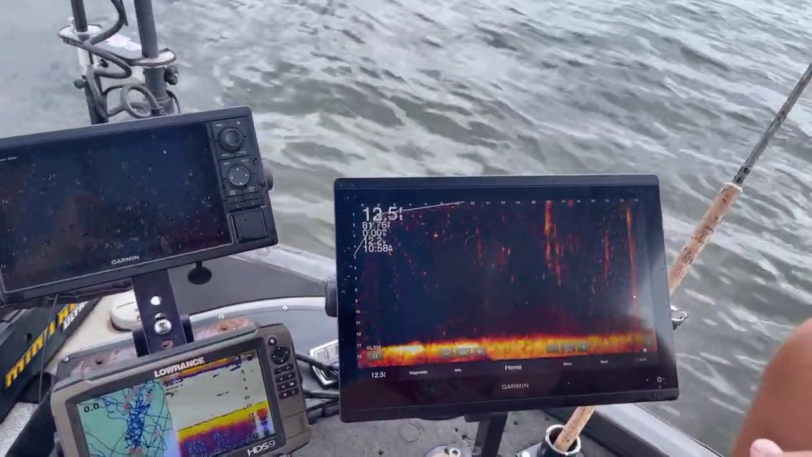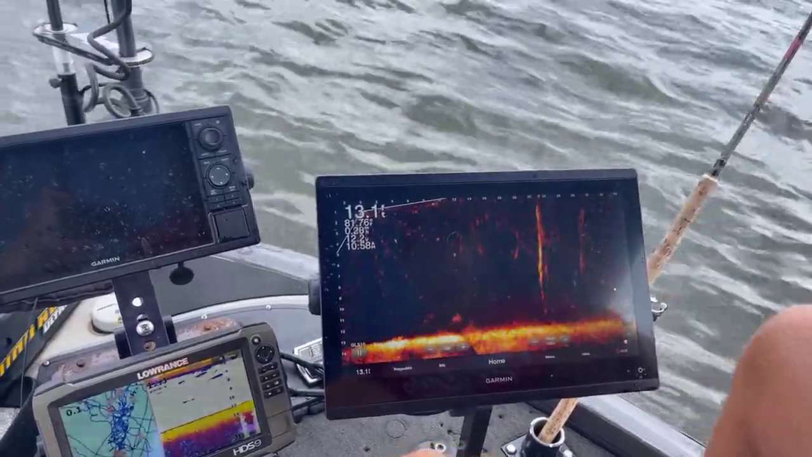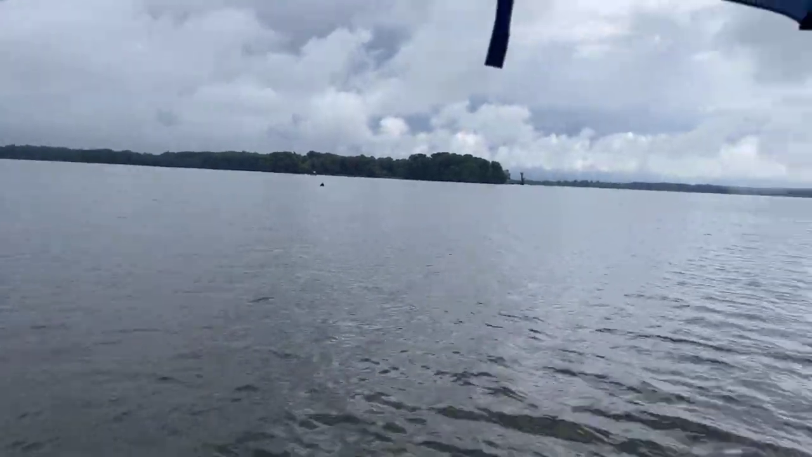Got Milton saying good morning. Nathan, that's why you need to come down here. Saying the Lake of the Ozarks is too crowded, too much of a party lake. Can't do that out here with all these stumps.